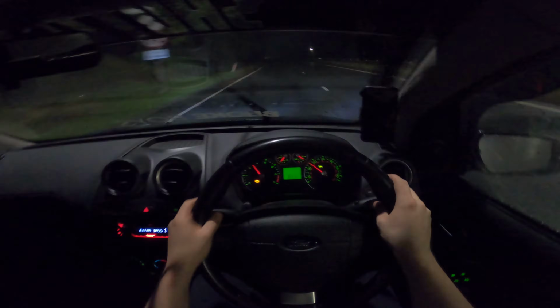So we're hitting a 70 miles an hour dual carriageway. Let's put our foot down, even though I can't really see much. It's kind of terrifying. I'll wait for these cars to come out of view, which I don't think they will.